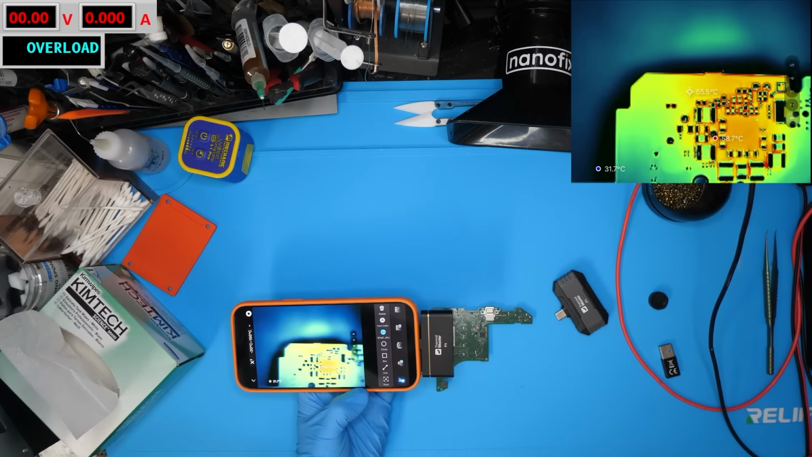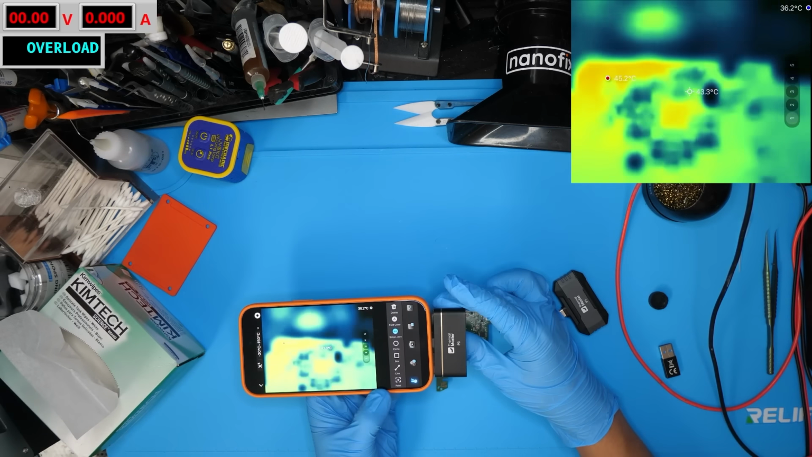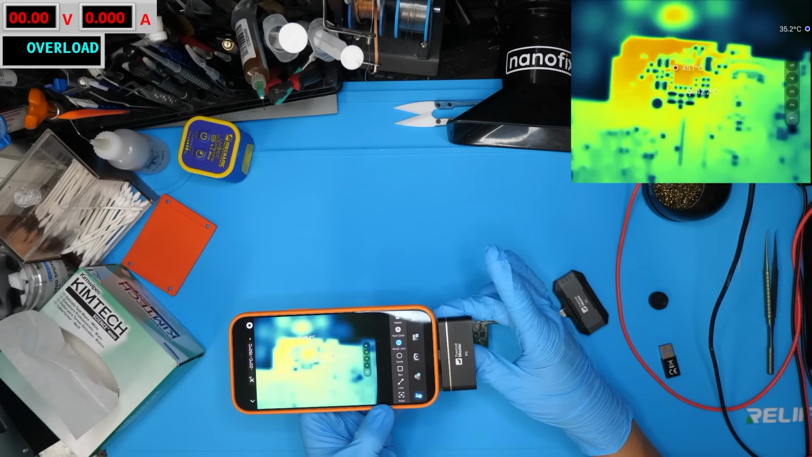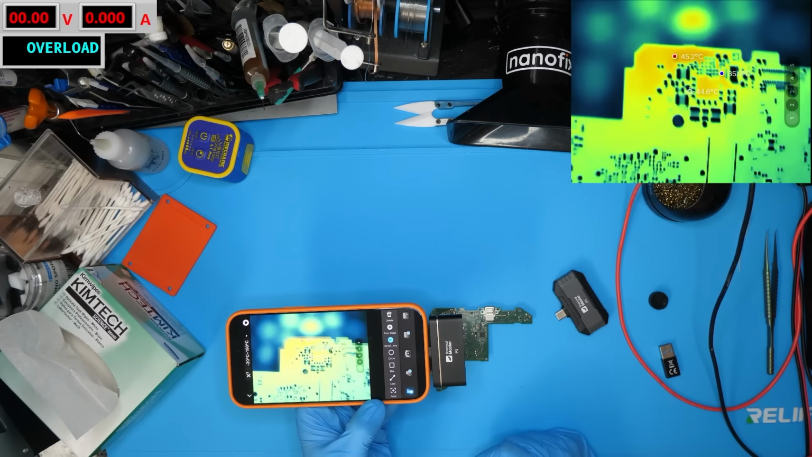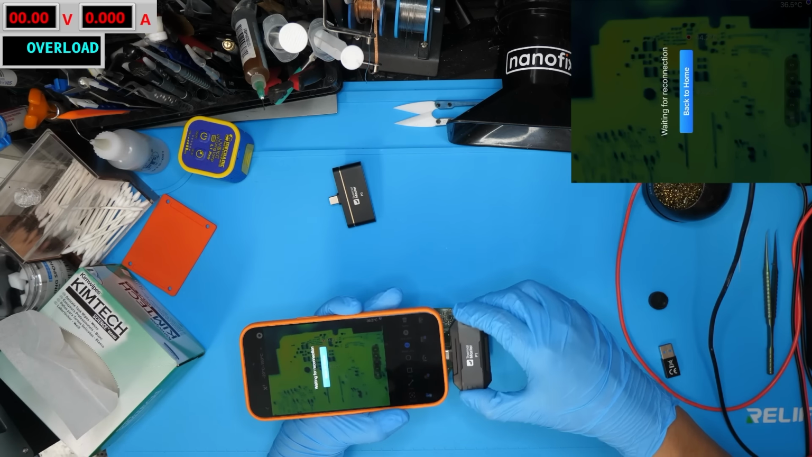So let me just heat this up again and we can compare with the P3 here. And obviously we have the focus ring so we can go at any distance and things are just gonna be in focus. But you do have to adjust the focus ring manually. And then we'll go right back to the P1 just so you guys can see the difference.